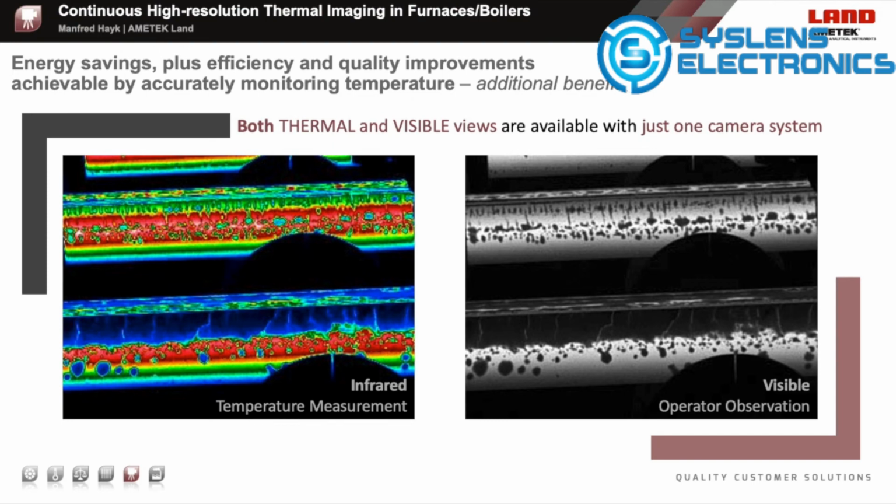So again, just one camera for both visible monitoring and thermal imaging. This is obviously a huge advantage in using high-definition furnace thermal imaging cameras and systems.